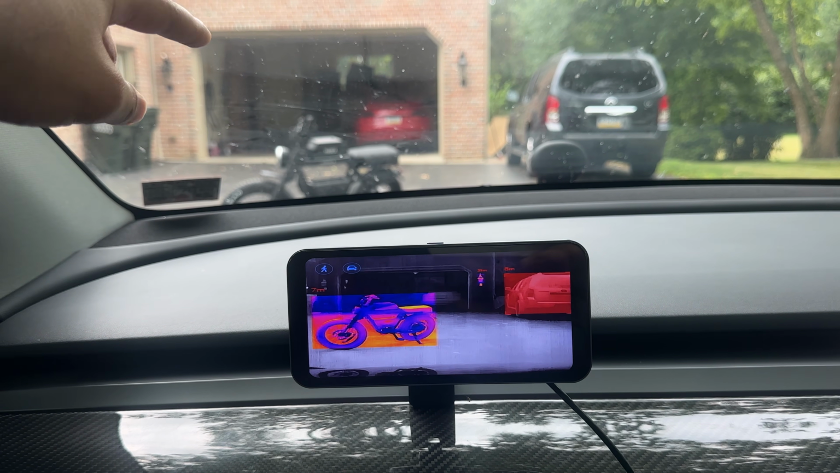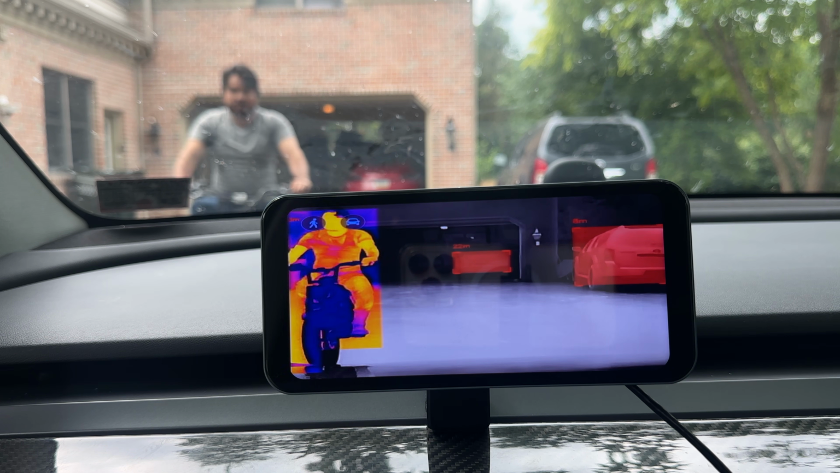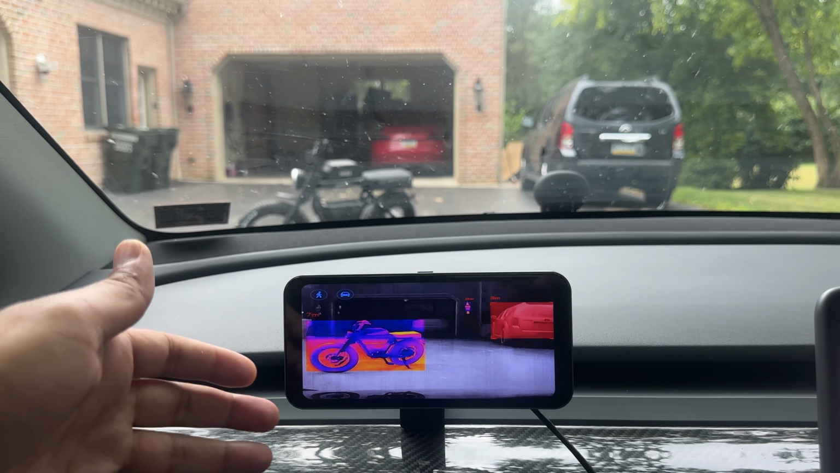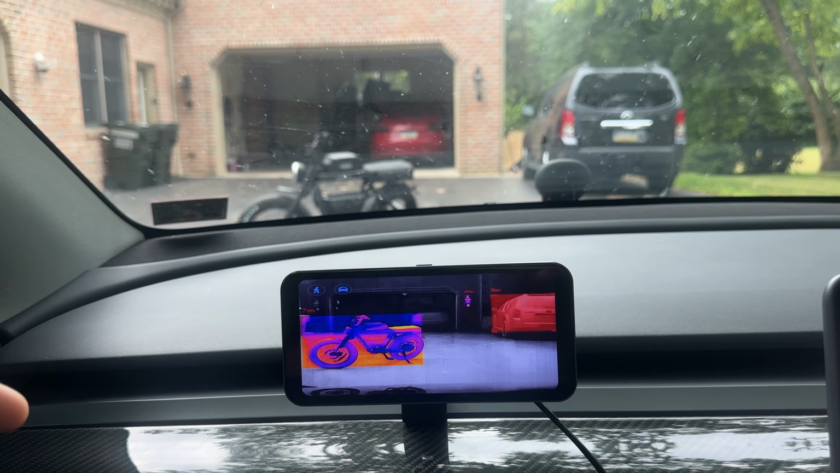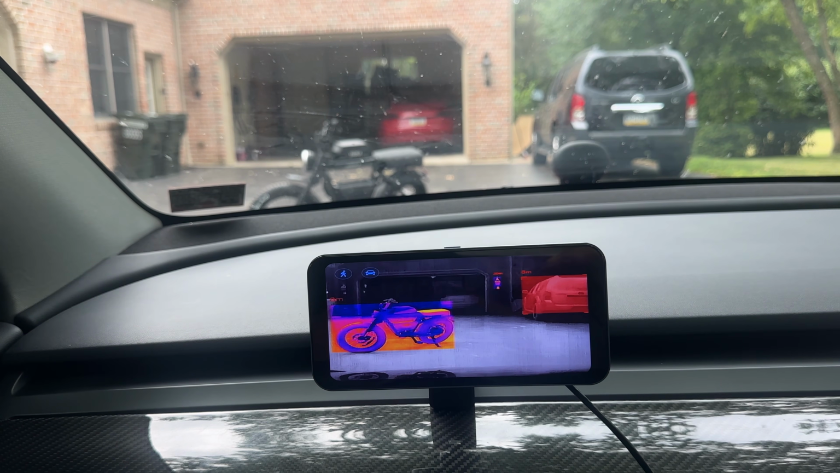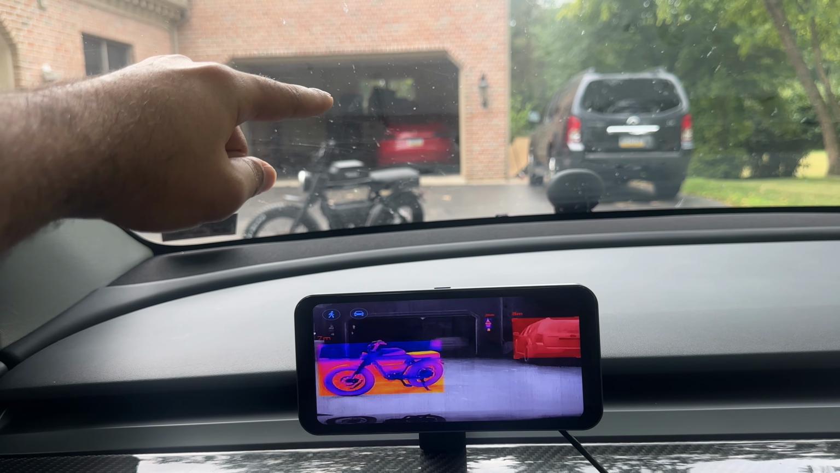If someone is on a bike and they're just zipping through and you are about to make a left turn, but the visibility is so low that you can't even see something that is that close, this camera is unaffected by fog or smog or any type of inclement weather condition, high beam. This is not blinded by high beam, so you can actually see that. And this camera will alert you far in advance.